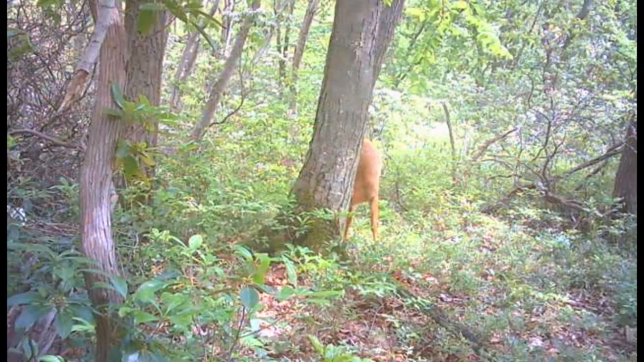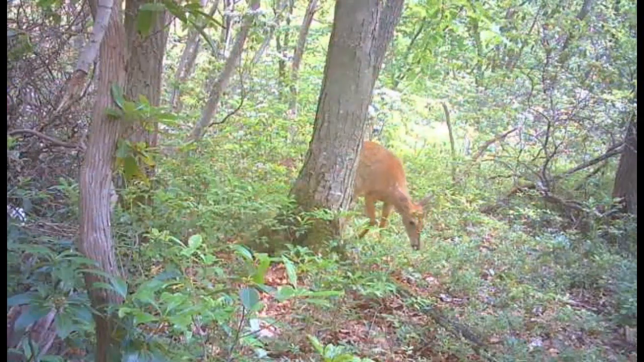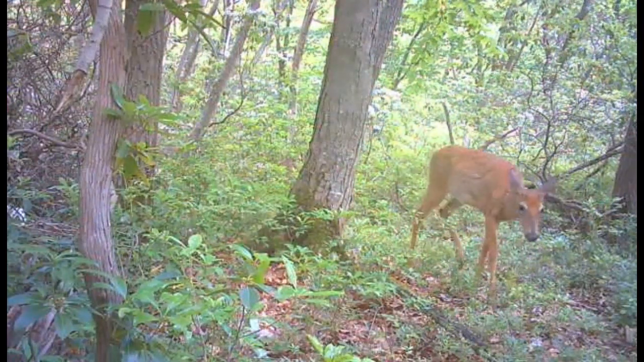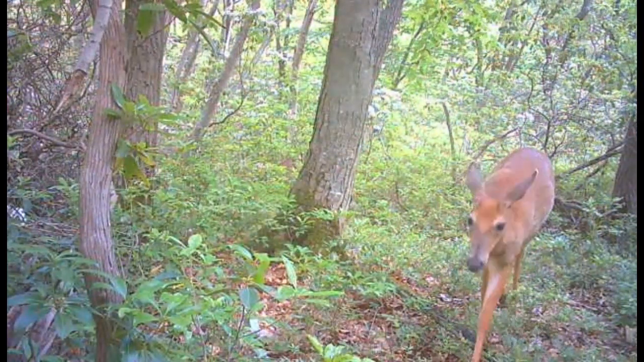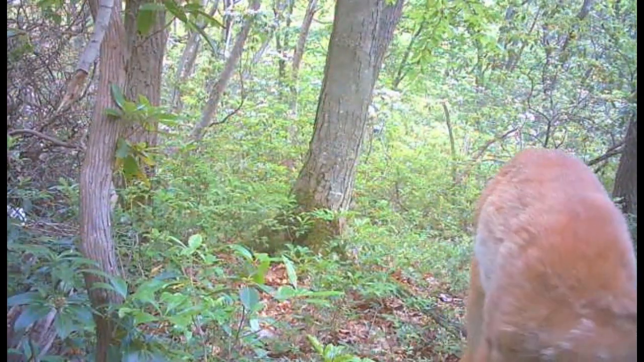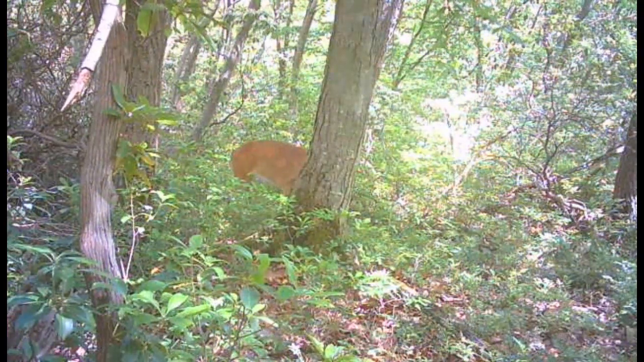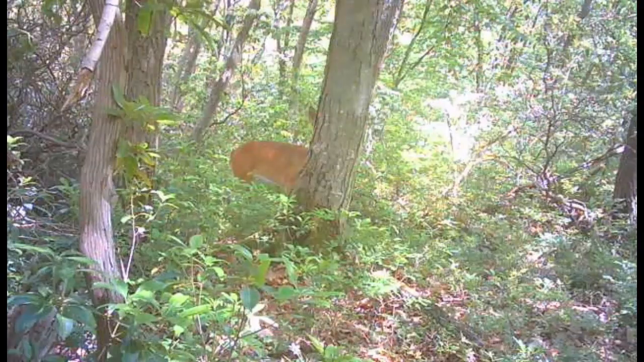This is a trail cam in the back of the property. Here we got a doe coming up through. And yeah, I don't know when the last time I checked this. I didn't really check. Probably July to August is my guess in the time frame of this.